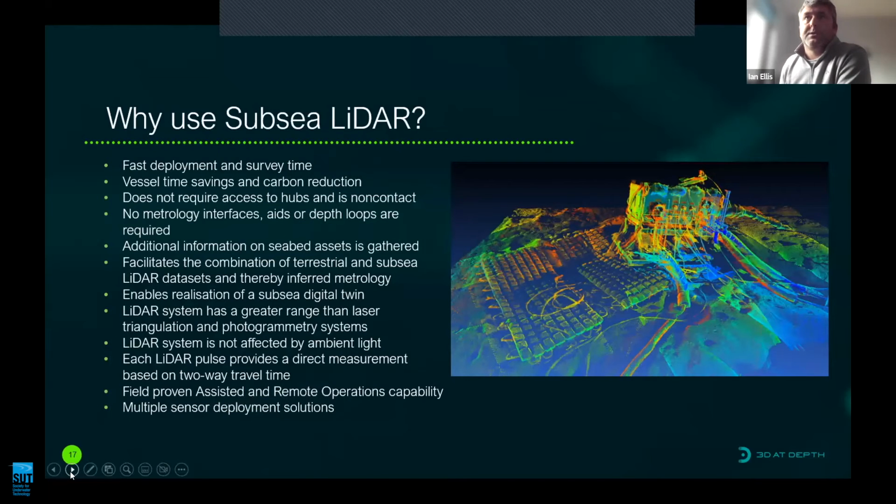So why should you consider the use of subsea LiDAR for your projects? Well, we have a fast deployment and survey time. This can provide vessel time savings, which are connected to reduction in our carbon footprint. It does not require direct access to hubs as it's non-contact. There are no metrology interfaces required.